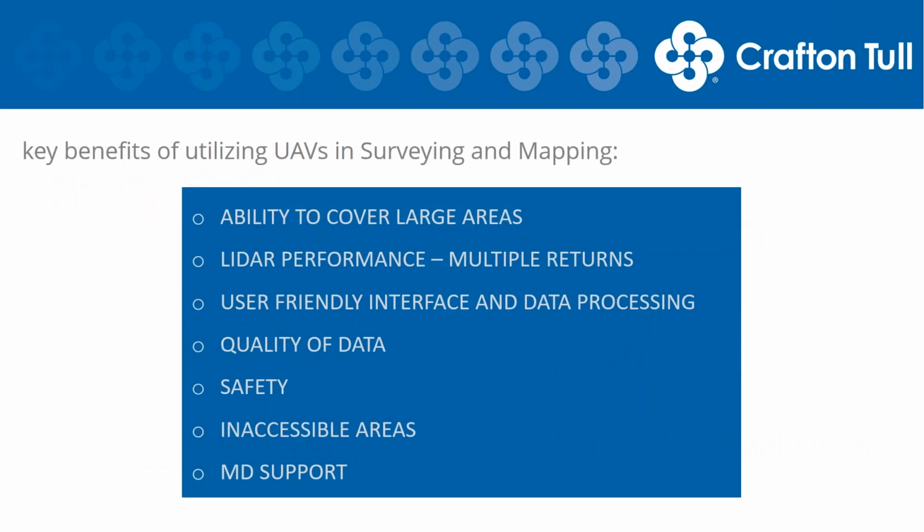So what I'm going to do now is introduce Jeff, our chief UAS pilot here in our Conway office, who's got more flight time than me, has been surveying for 16, 17 years. And so what I want him to do is just kind of speak from his field experience to some of the benefits of utilizing UAVs in surveying and mapping.